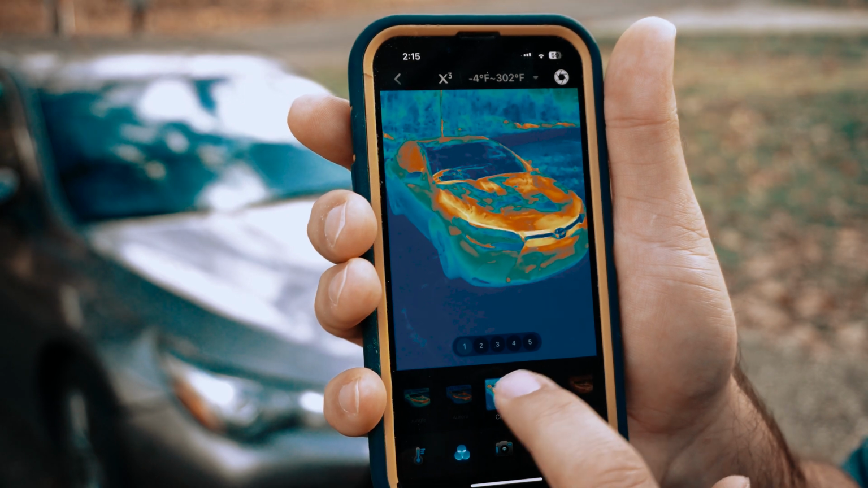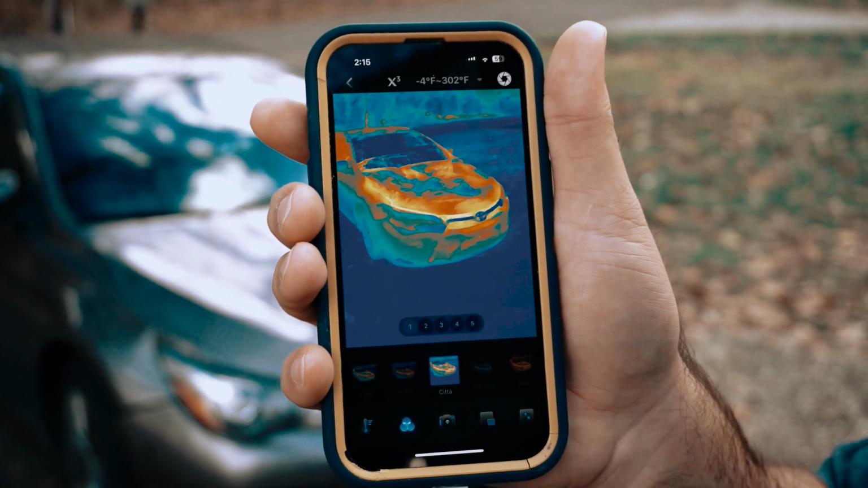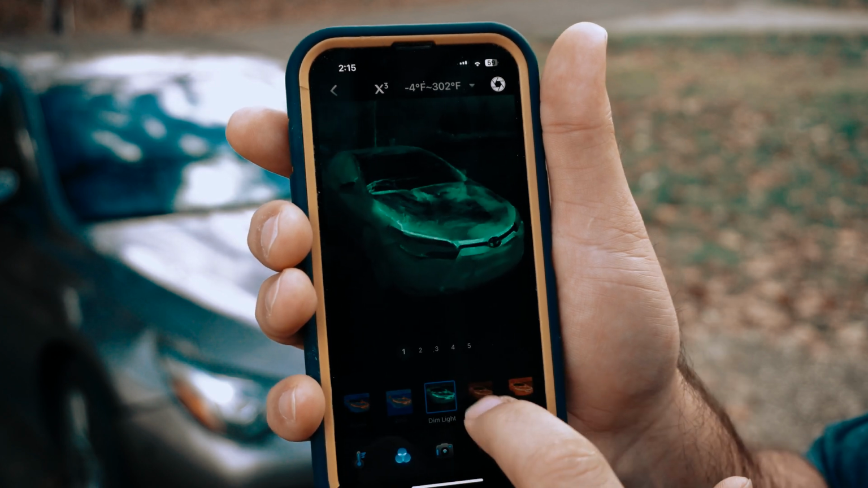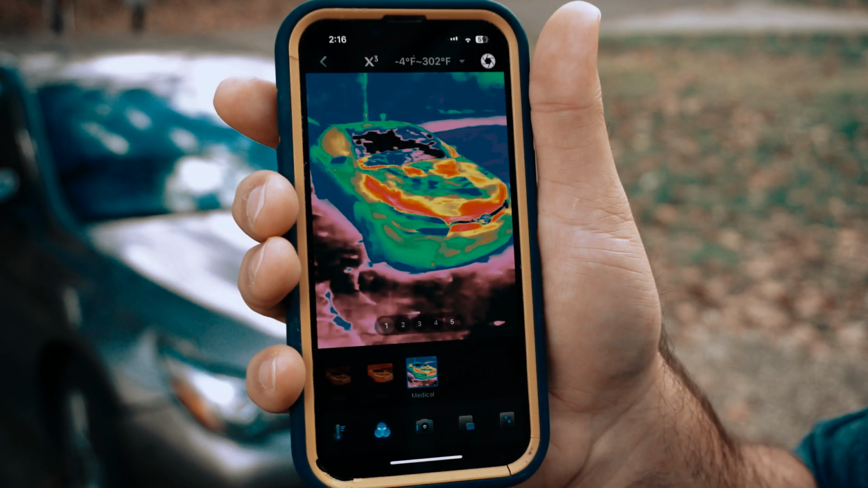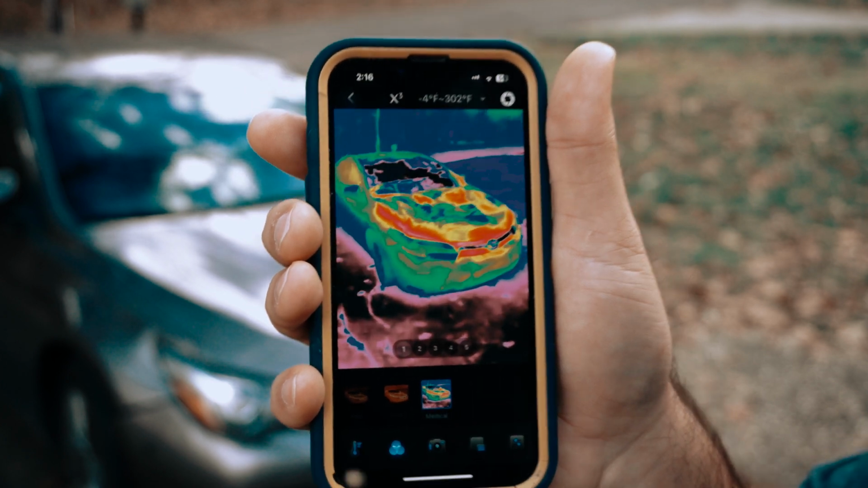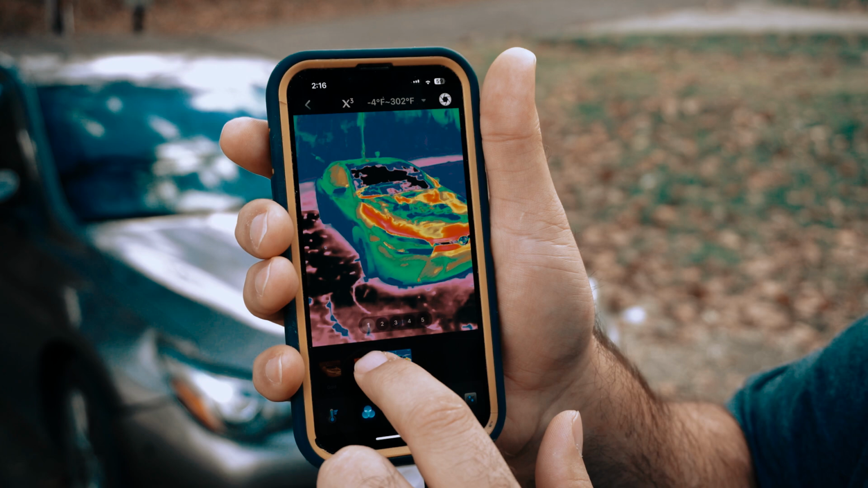This Kita, I like this one because it really does a full spectrum of color for everything from hot to cold. Dim light, which is whatever. And then it goes gold, lava, and medical, which medical pretty much looks the same, except down here it's all dark purple. I guess that might be good for medical, I don't know.